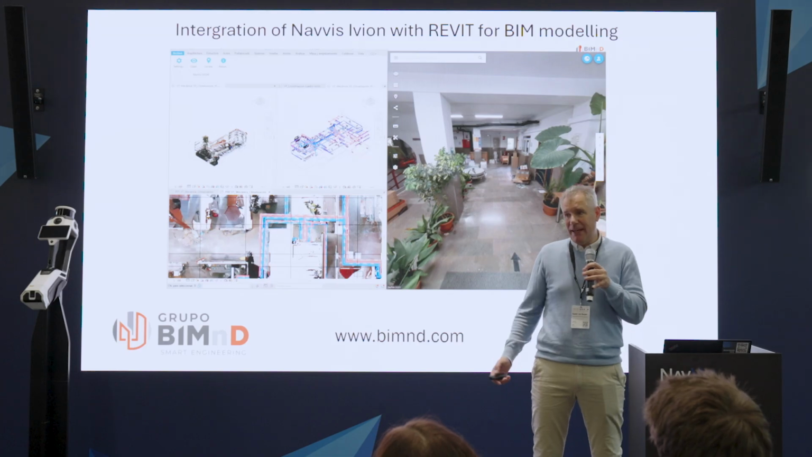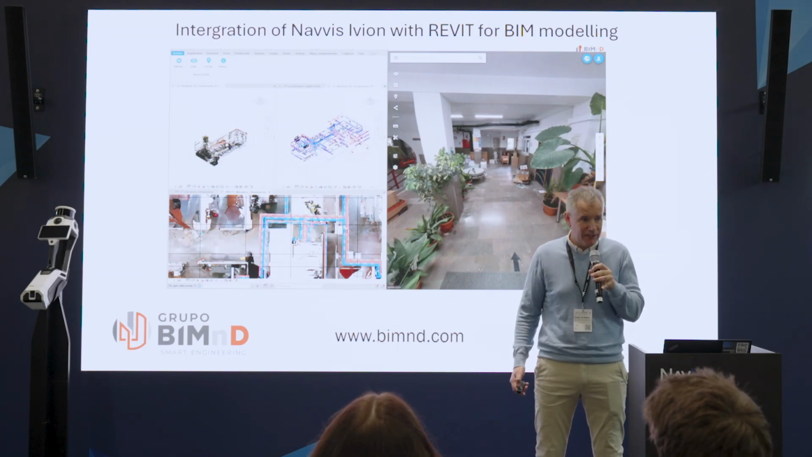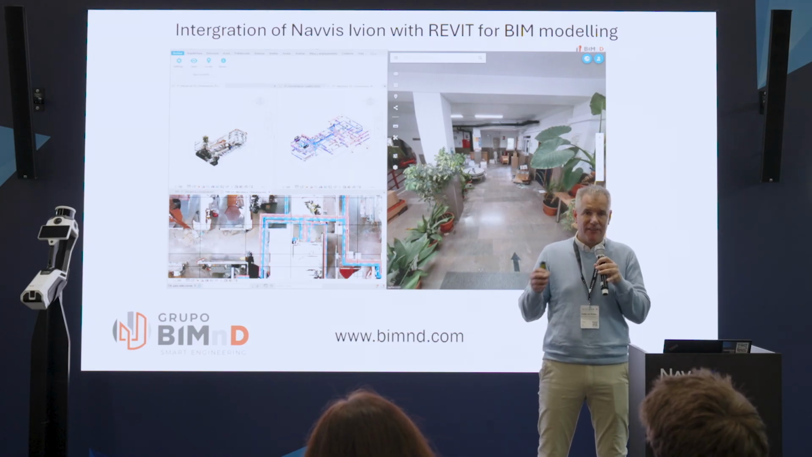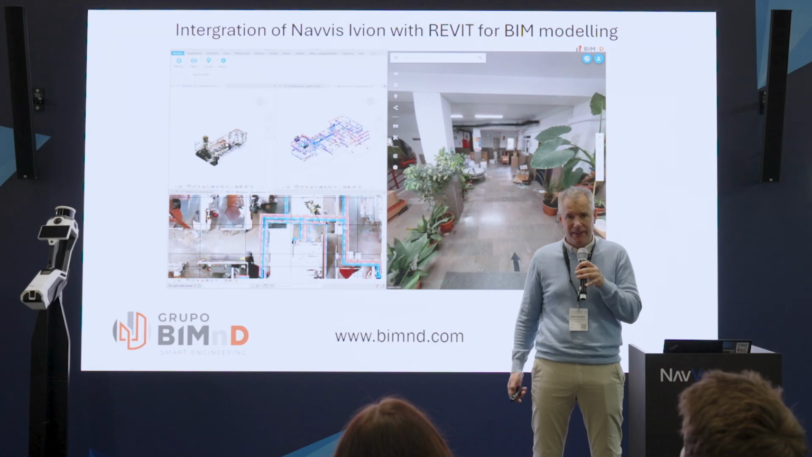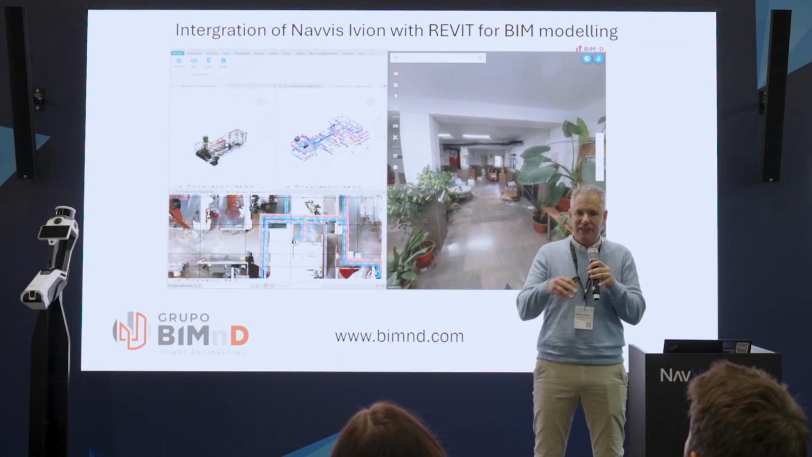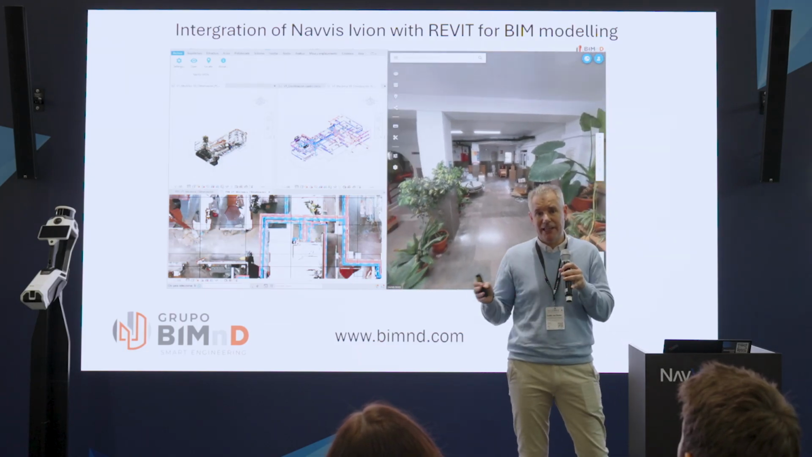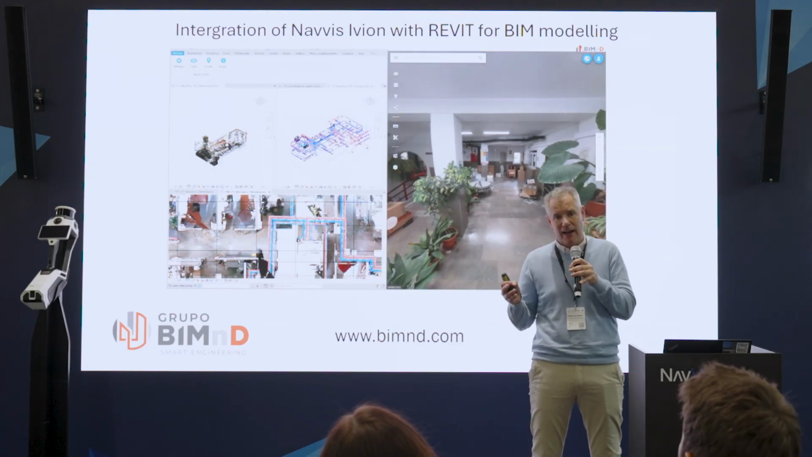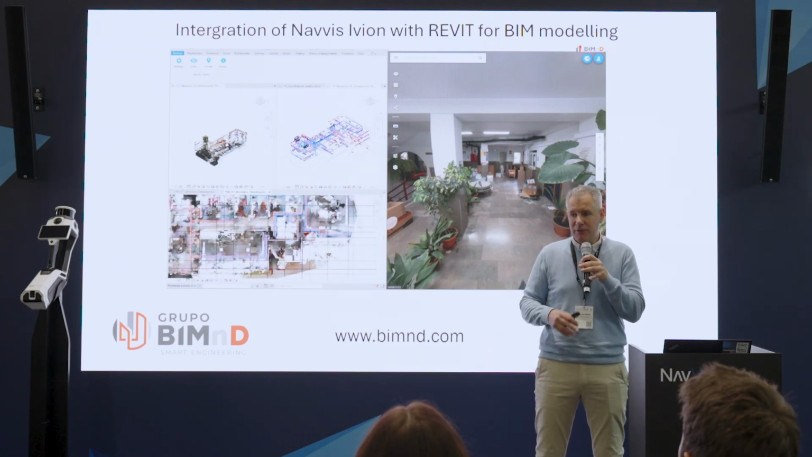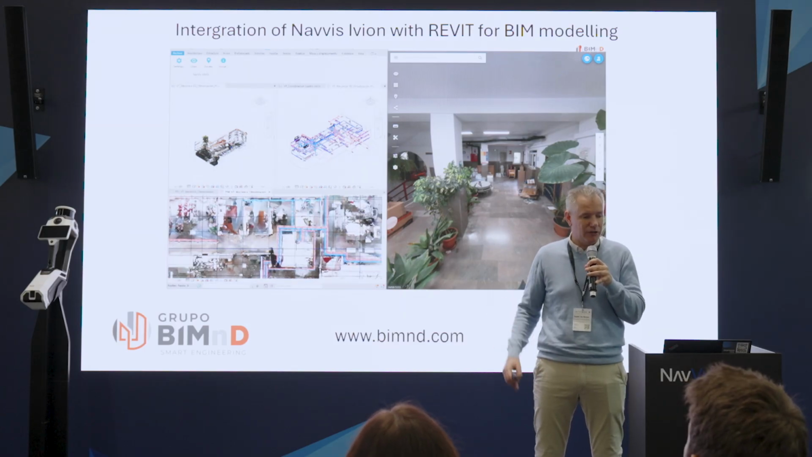Now, one of the big advantages of the IVION platform is the connection with Revit. When we start modeling, we make the connection with the IVION software via the plugin, and that gives us the capability to navigate in the BIM model. If we click in the BIM model, then the nearest 360 picture in the IVION is automatically opened. That saves us a lot of time, because we don't have to look for the right photo in the virtual tour.